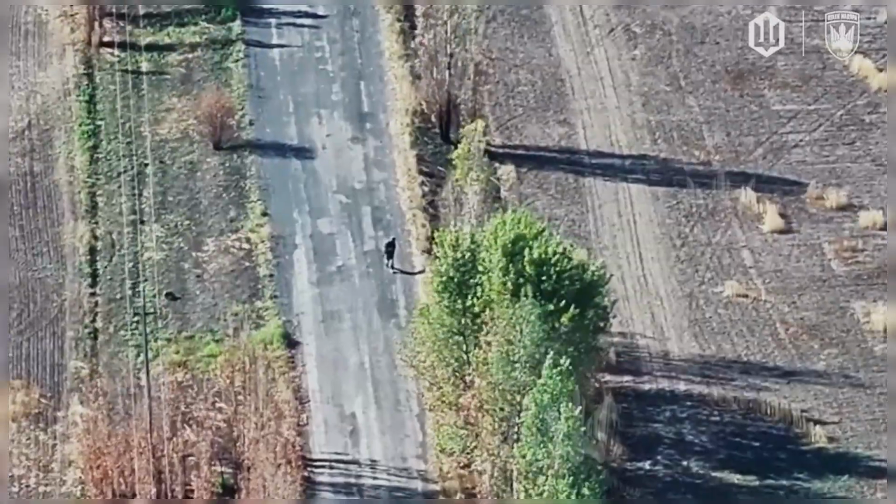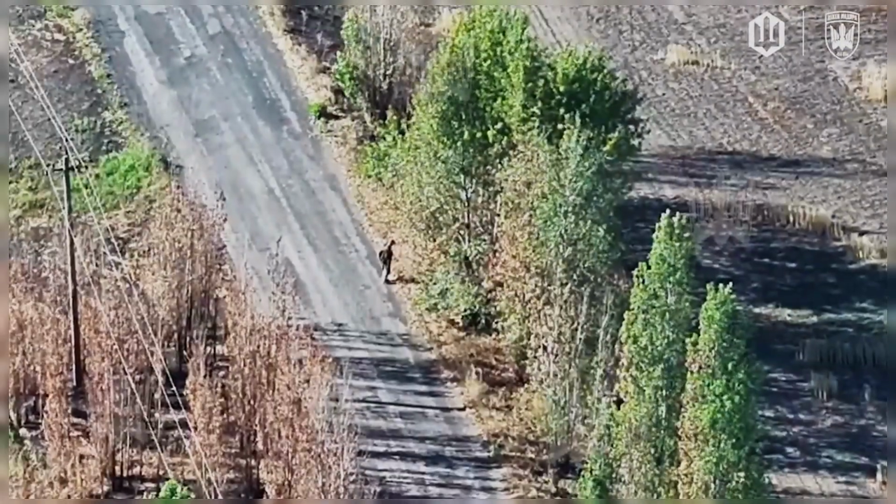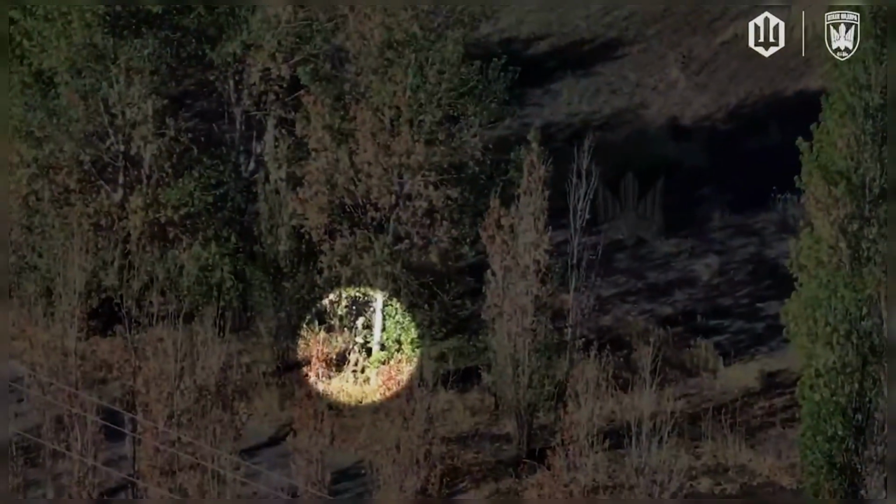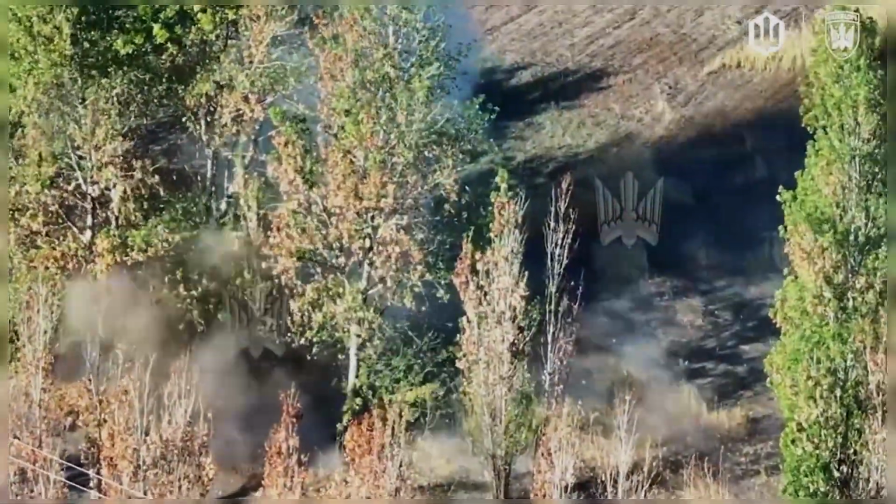Under the midday sun near the front line, a lone Russian soldier walks slowly along a narrow dirt path, exhausted. He steps off the road and rests beneath a tall tree, removing his helmet to wipe away the sweat. Unseen above, a Ukrainian FPV drone hovers low, its camera fixed on the target for a moment. It waits, silent and steady. Then, with a sudden burst of speed, it dives toward the tree. The impact is immediate and precise.